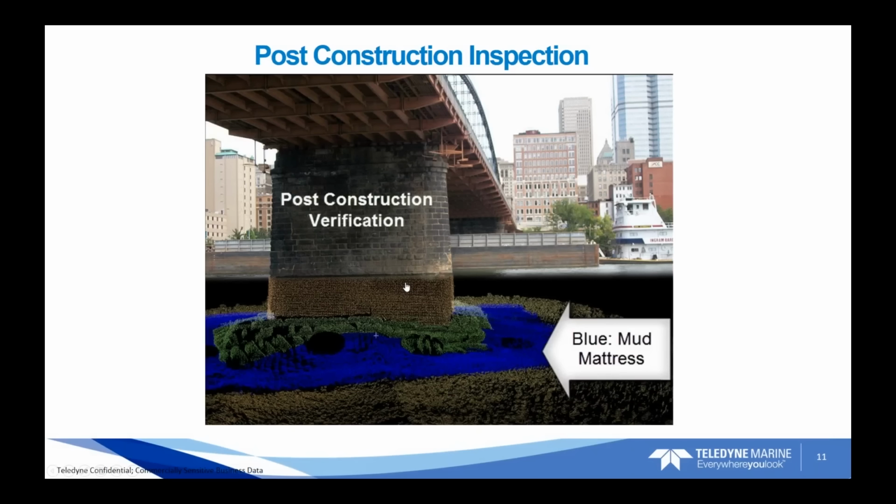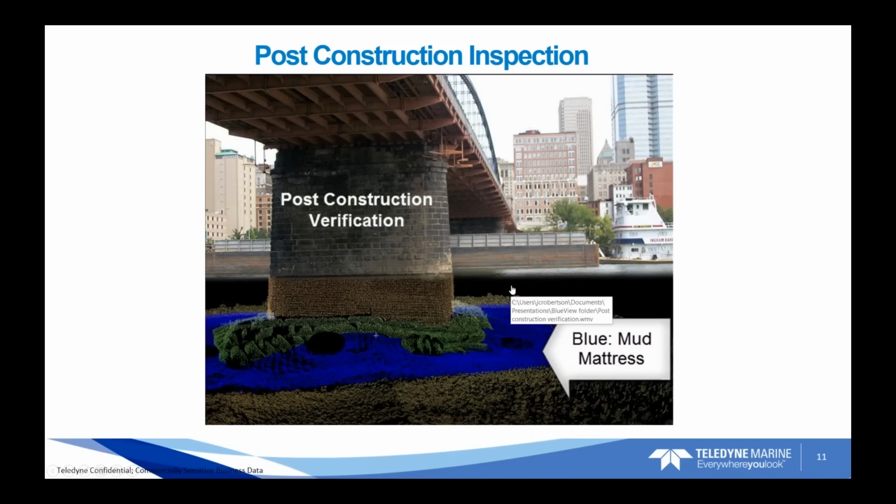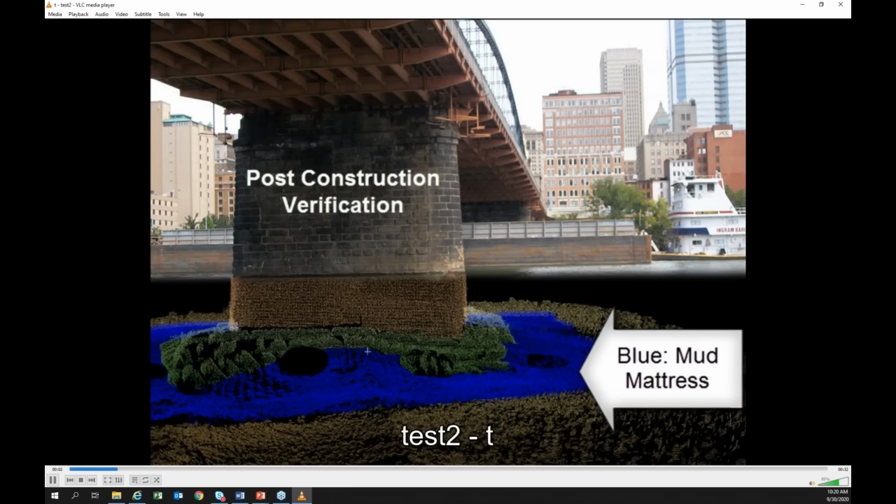This is a great example of post-construction verification. Similar situation to the previous bridge, but a different bridge. And this is an area that's had scour, and then had a contractor come in and do backfill, and then put in some protective remediation measures to prevent the scour from happening in the future.